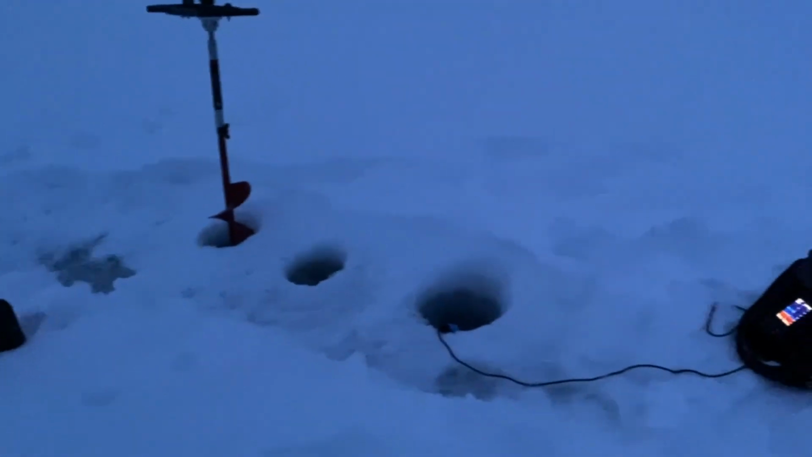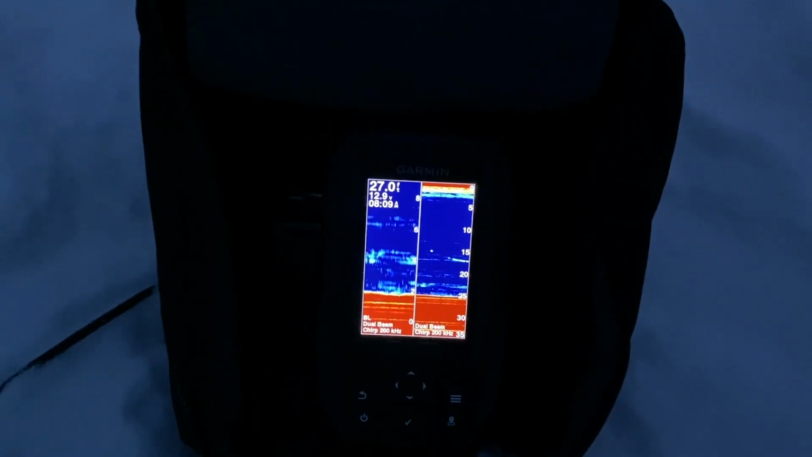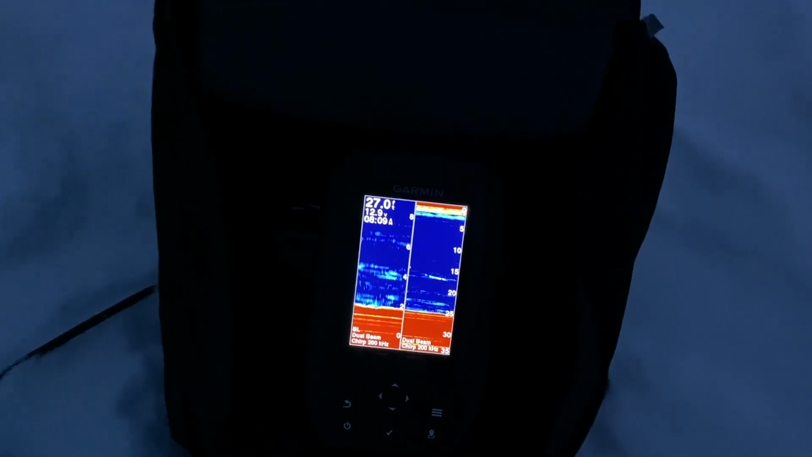Oh no, sorry. No. There we go. And we're going to find out what the thickness of the ice is. Stick this guy in. Oh, wow. He's all the way up there. It's like 14 inches. 14 inches.